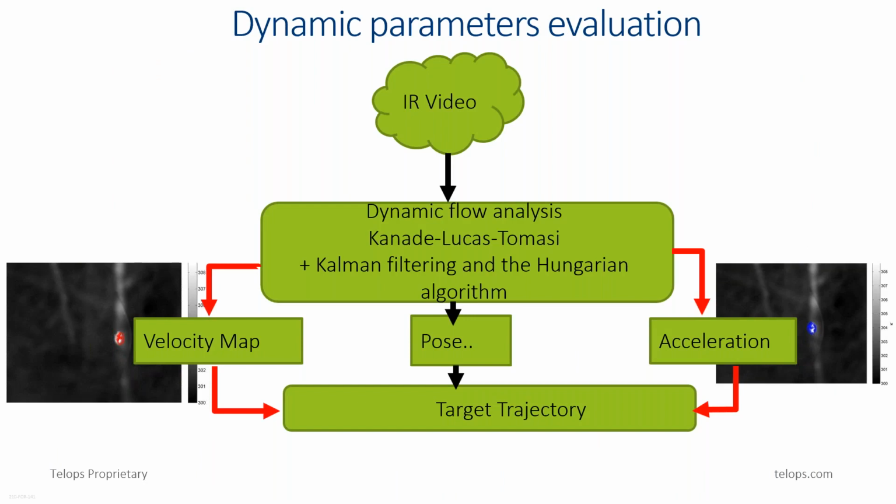Now, the dynamic parameters and the trajectory measurements can also be done here with the infrared data or infrared video, just as you would do it with a visual video, solving dynamic flow algorithms, for instance Kanade-Lucas-Tomasi algorithms, plus Kalman filtering and the Hungarian algorithm. Here you can extract the space probe velocity maps, acceleration maps, and the other trajectory dynamic parameters that allow you to analyze the target trajectory.